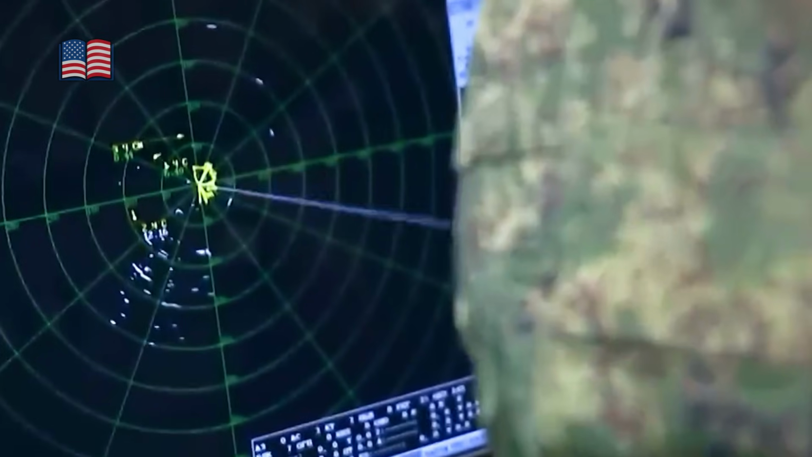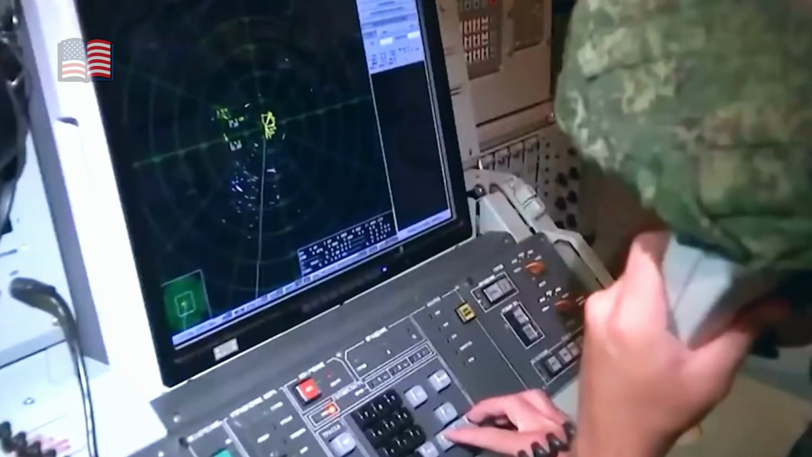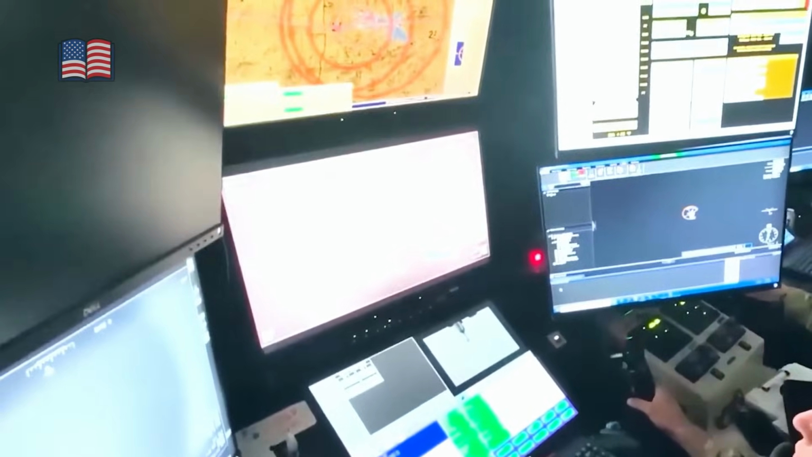By 4:42, the range reached 8 kilometers, placing the target squarely inside the ideal engagement zone. Yet something felt incomplete. The two trailing vessels, still 5 kilometers behind, began to alter their behavior.